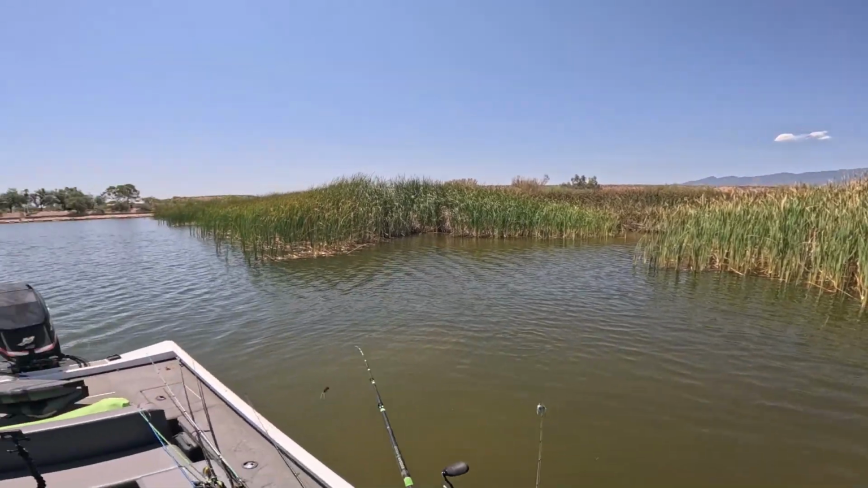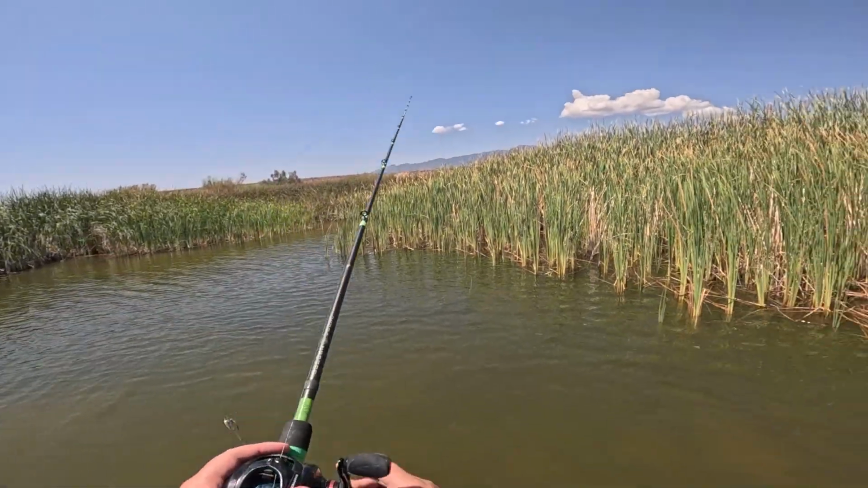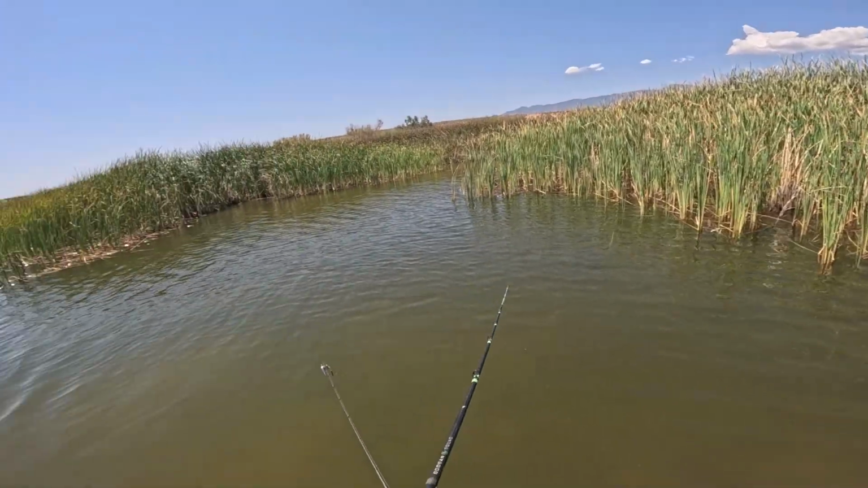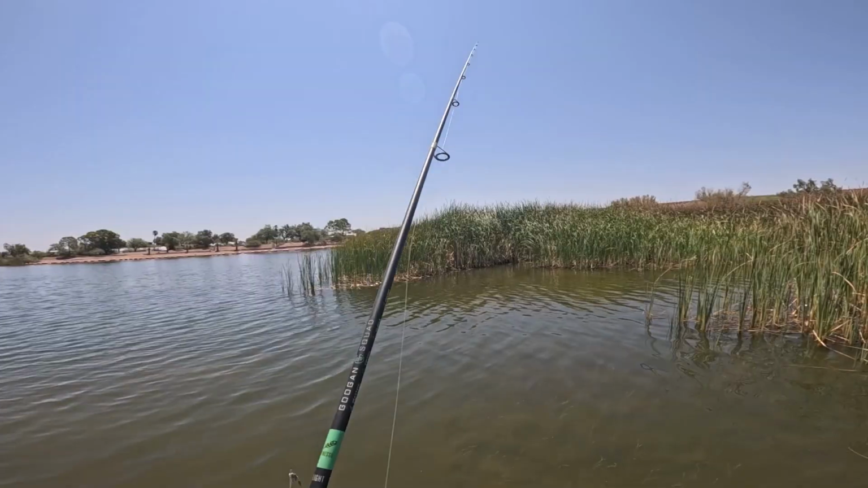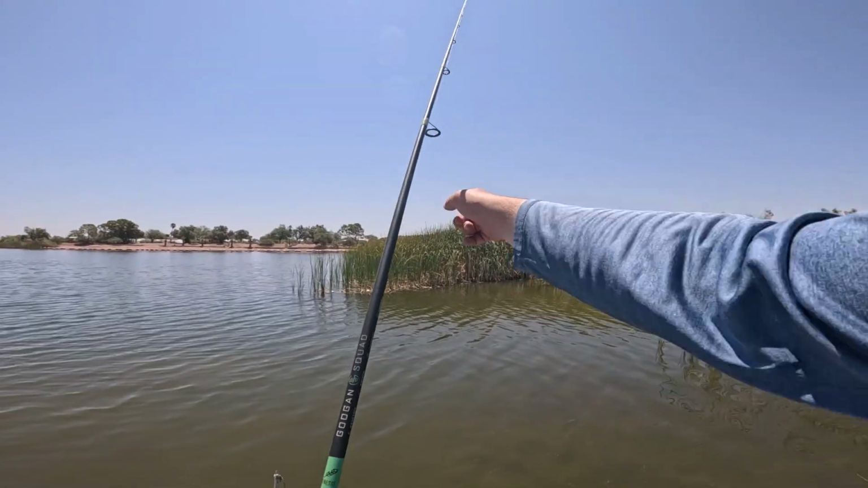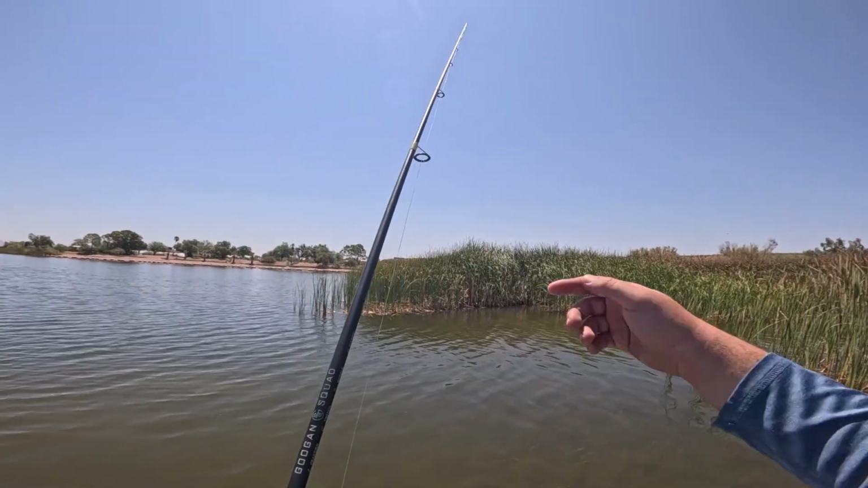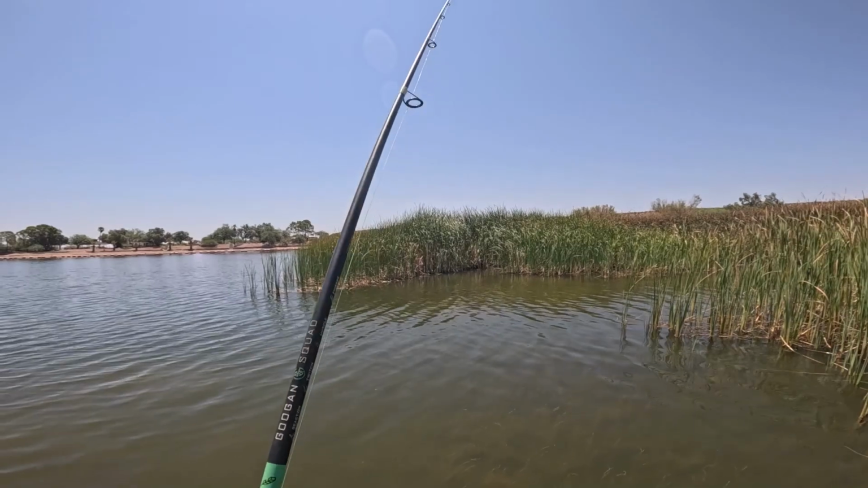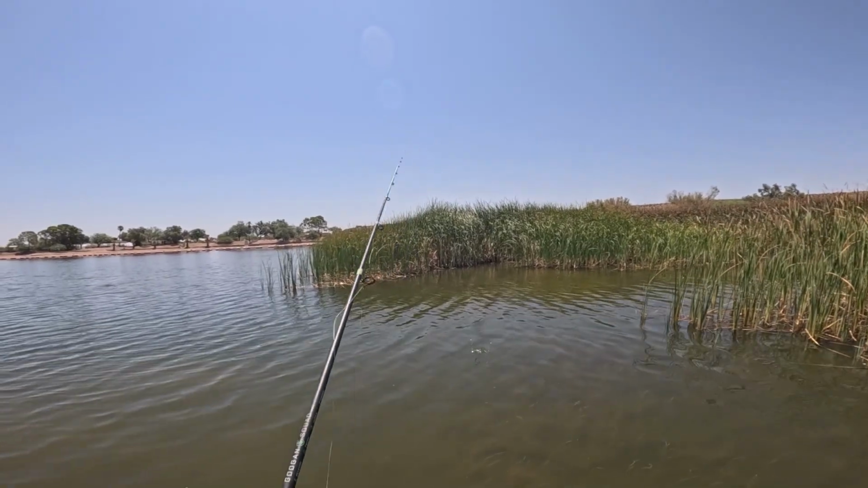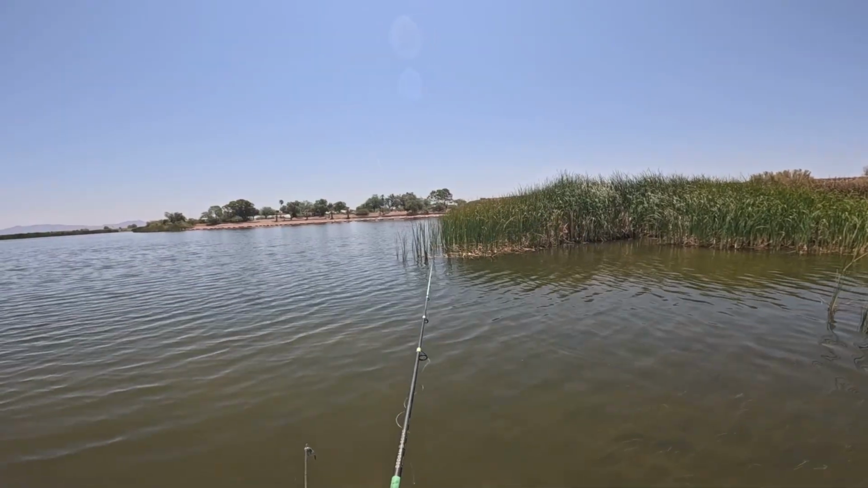I think I put it a little too on the nose there. I don't see him anymore. He was cutting to the right, and then I kind of put that frog right on top of his head, unfortunately, and he cut back left. I think he went back up into the reeds.